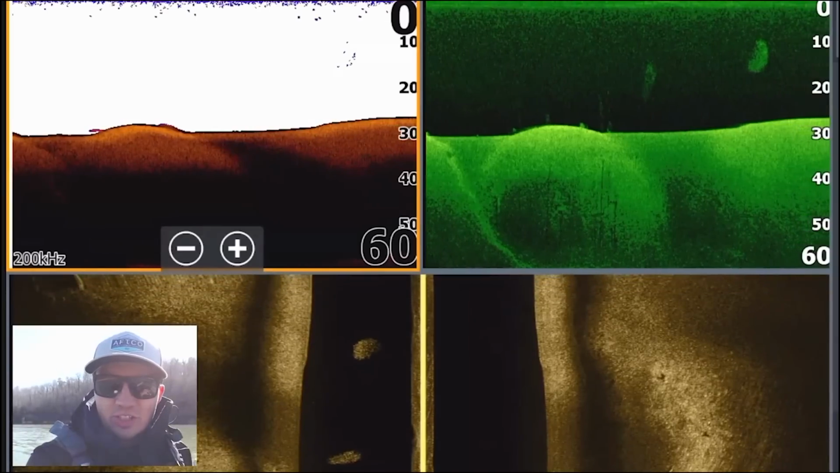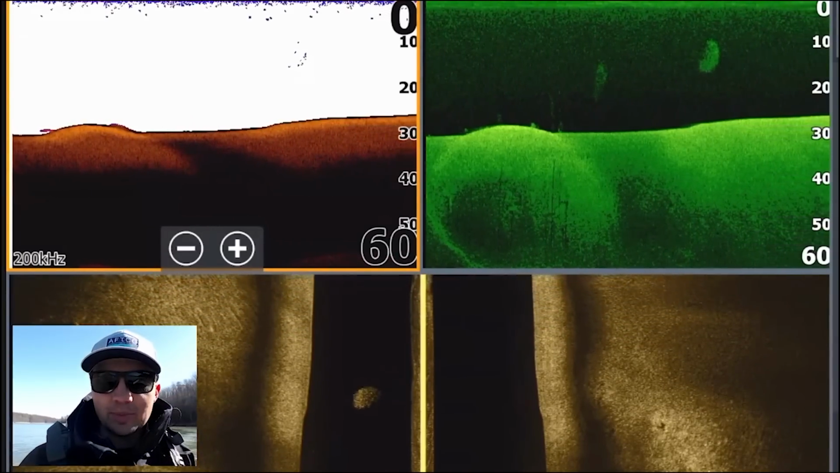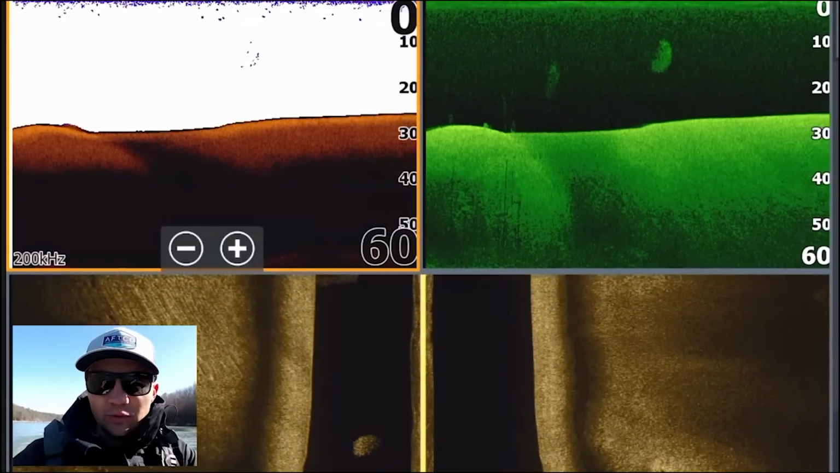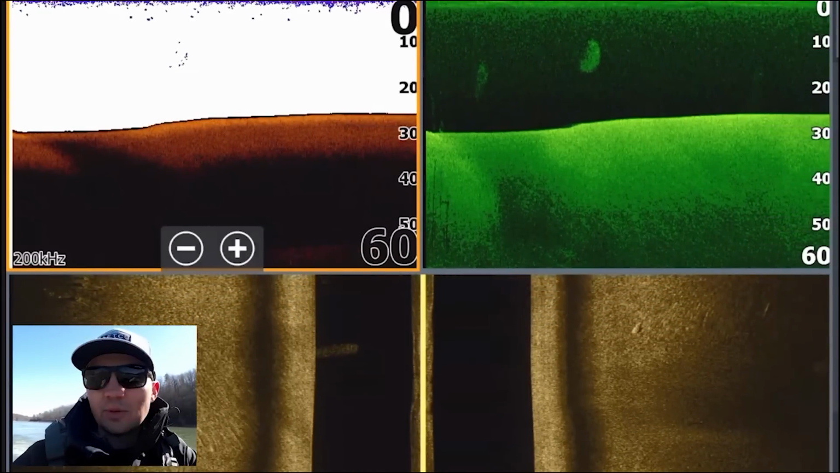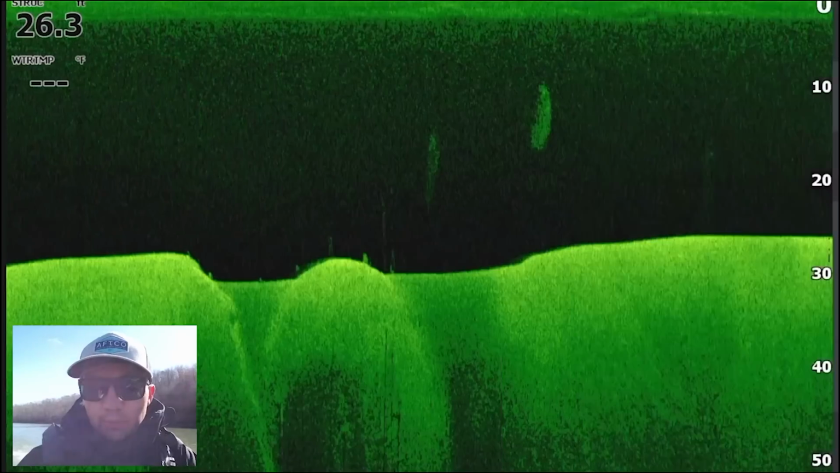That bait fish is a little bit higher in the water column than the fish I've been seeing. So it's definitely setting up in that 10 to 15 foot zone, which might mean that I need to be fishing in that 10 to 15 foot zone in this creek, or it might mean I need to be fishing down the bank in 10 to 15 feet. I'll switch over to down scan to show you what those bait balls look like.